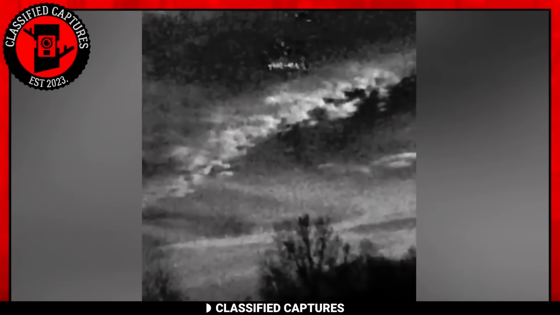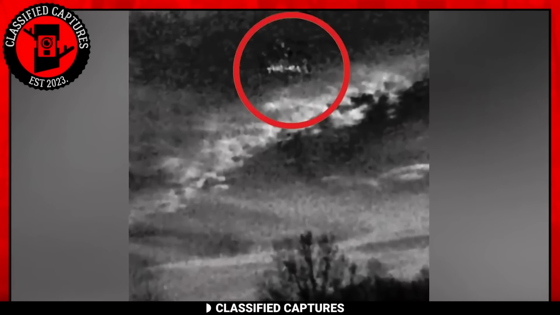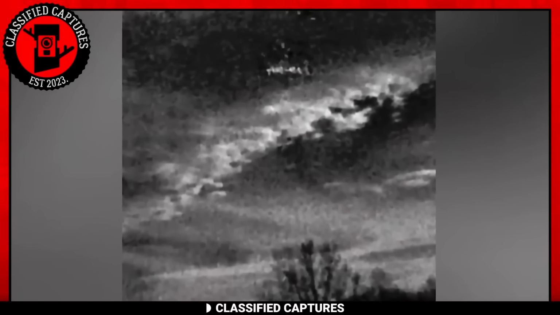Notwithstanding our fears and skepticism, we can't ignore compelling evidence right before our eyes. This trail camera is set up deep in the woods to capture the local wildlife. However, the owner soon realized that the camera had captured something beyond their expectations.